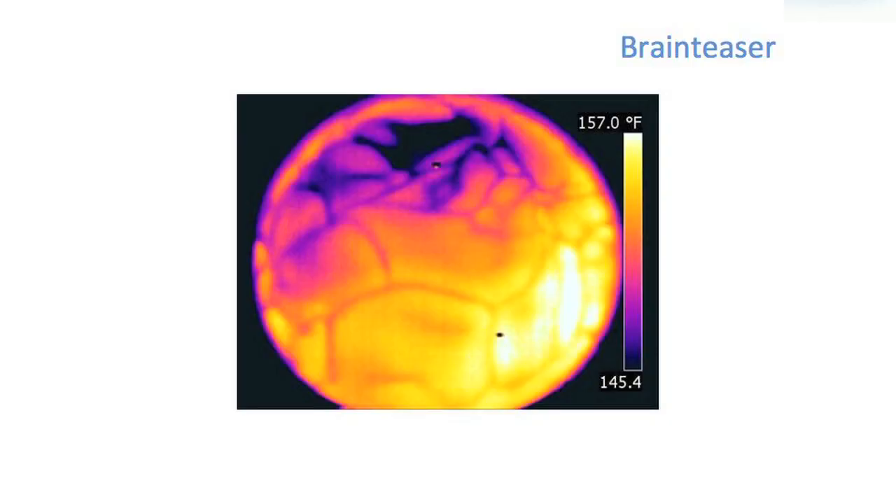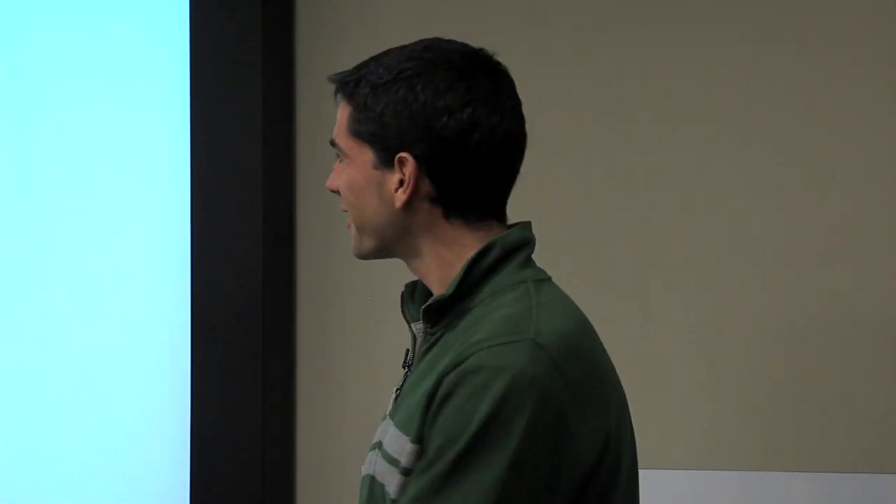Can anyone guess what this is? What's that? Mars. No. It's your eyeball. No, that's a very common guess, isn't it? You have one more guess. A cell? No. So it's actually a cup of coffee, just looking down on a cup of coffee. All right, so it's convection, basically. The heat moves around within the coffee, and if you tighten the temperature range up enough, that's what it looks like. Soccer ball, eyeball, and the moon. Those are the three most common guesses.